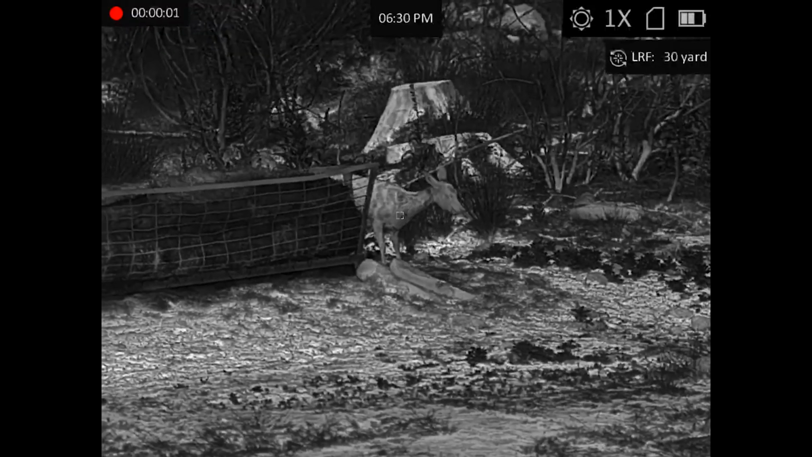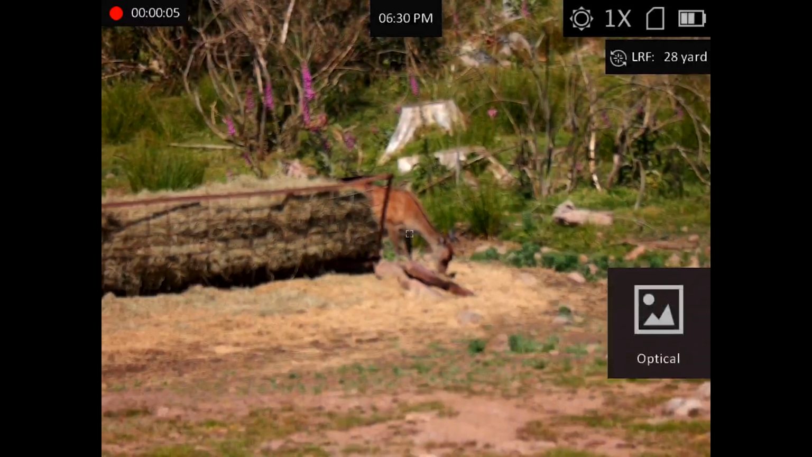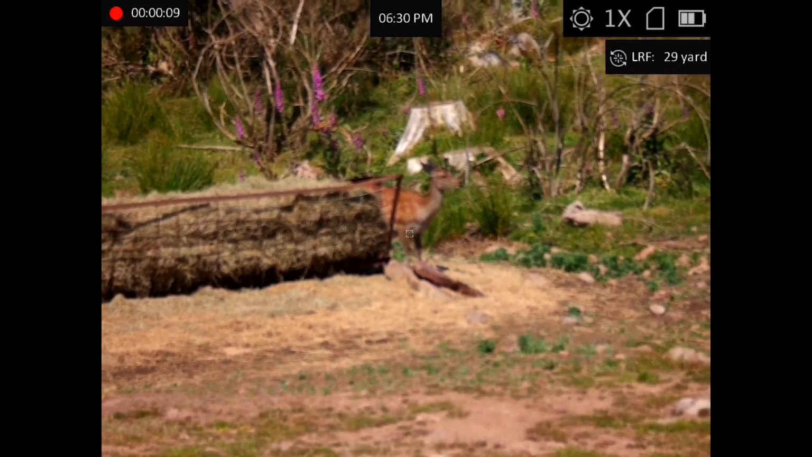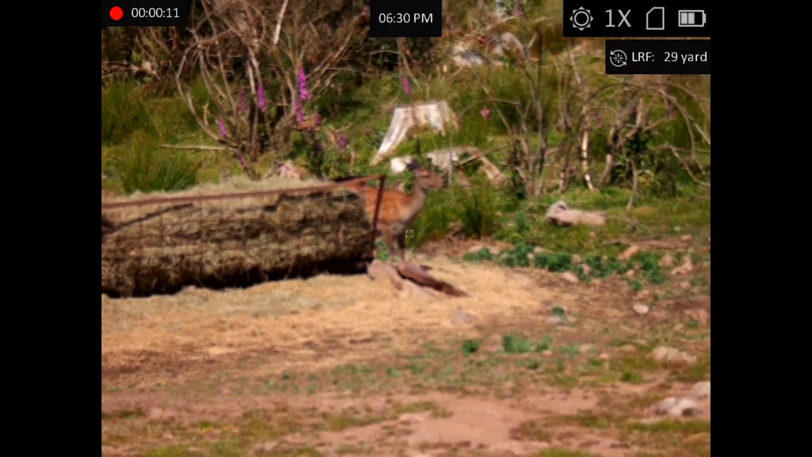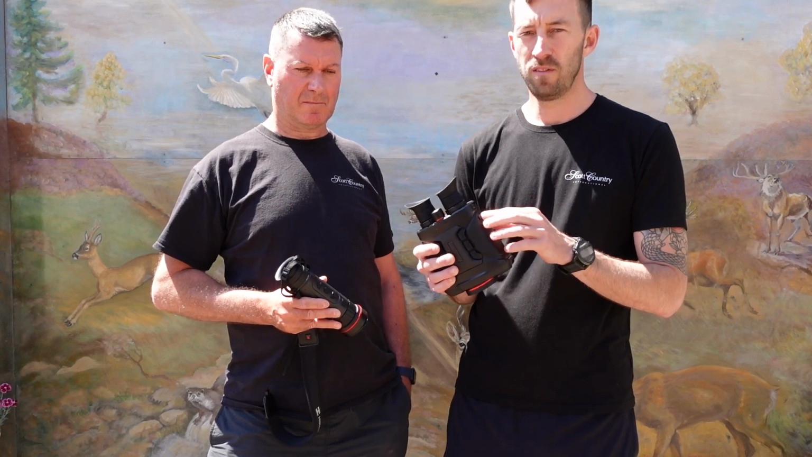Now the good thing with this, especially on filming deer, if you're identifying them with thermal, you can flick to the daytime channel just to reconfirm what species it is, and that's been the whole process of today's filming. So I'll just hand over to Richard now and he'll talk about the FQ50 pros and cons.